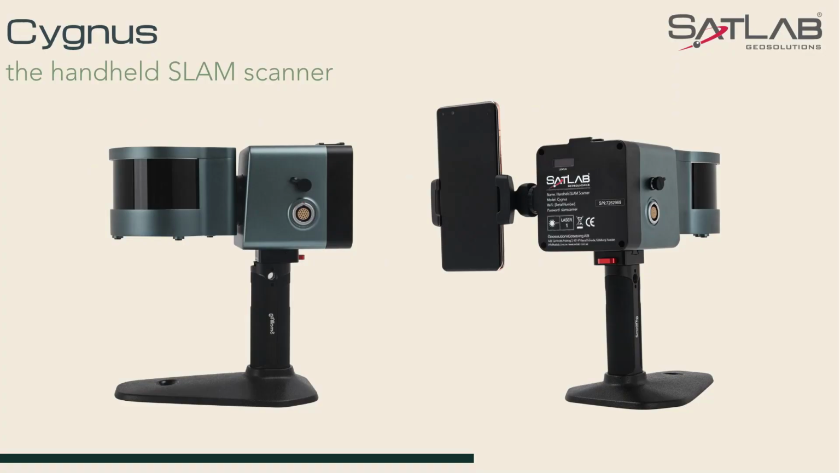Okay, let's see the appearance and some related introductions. On screen, you can get an overall understanding of the shape of our Cygnus handheld SLAM scanner.